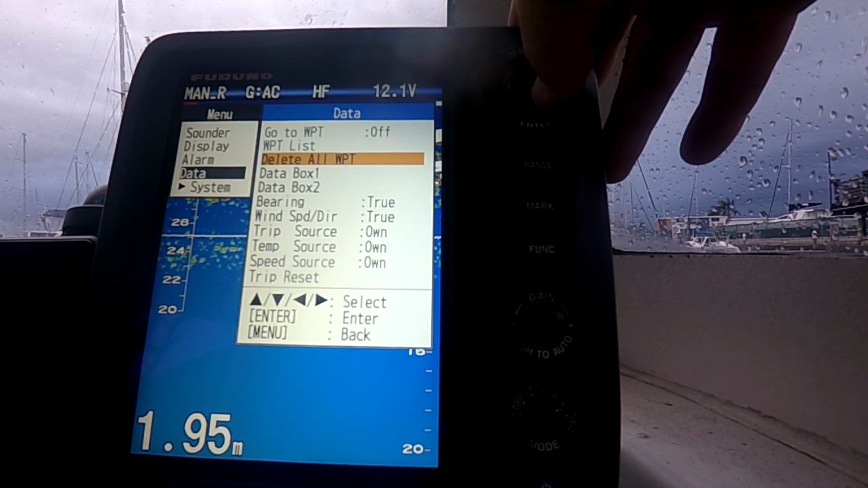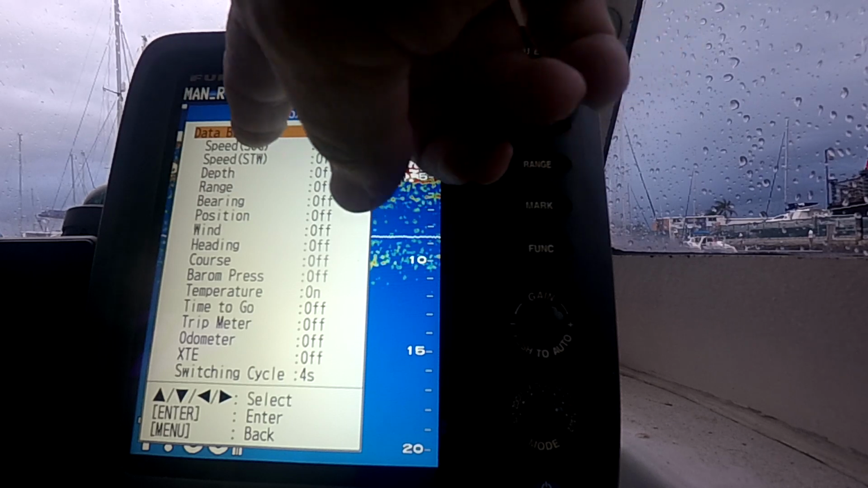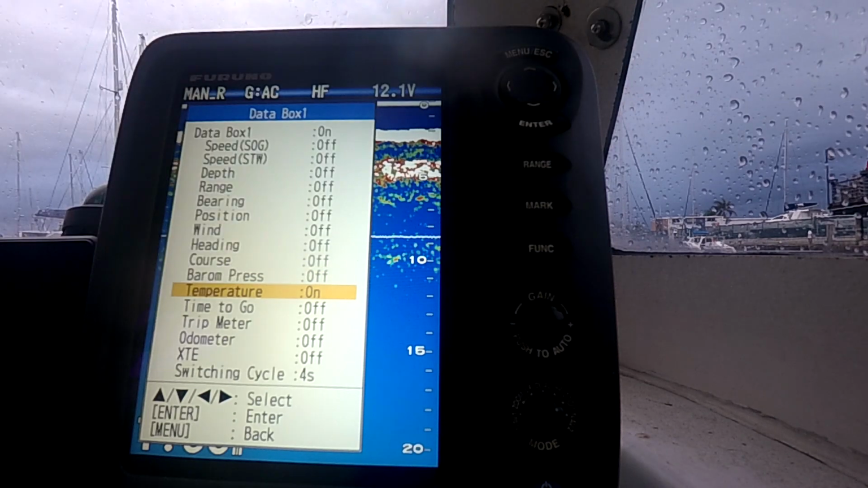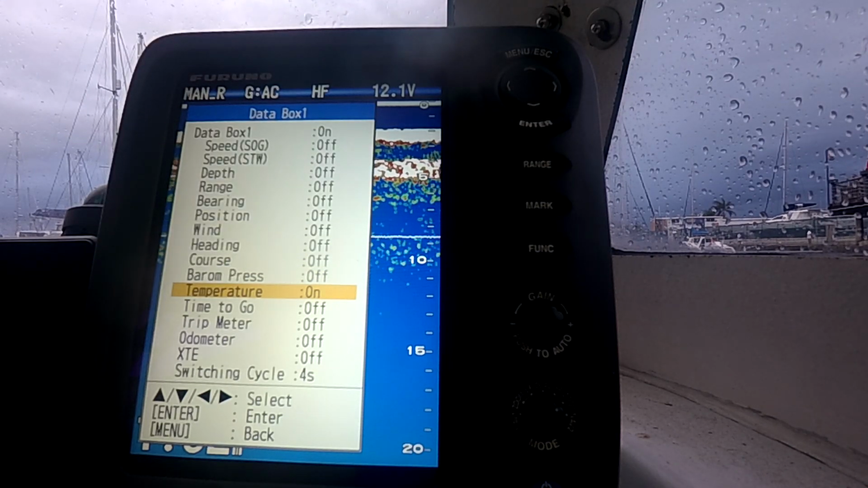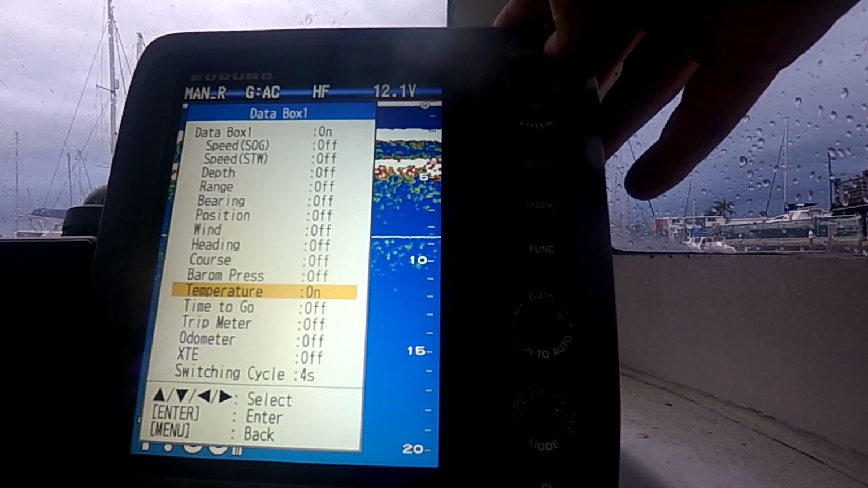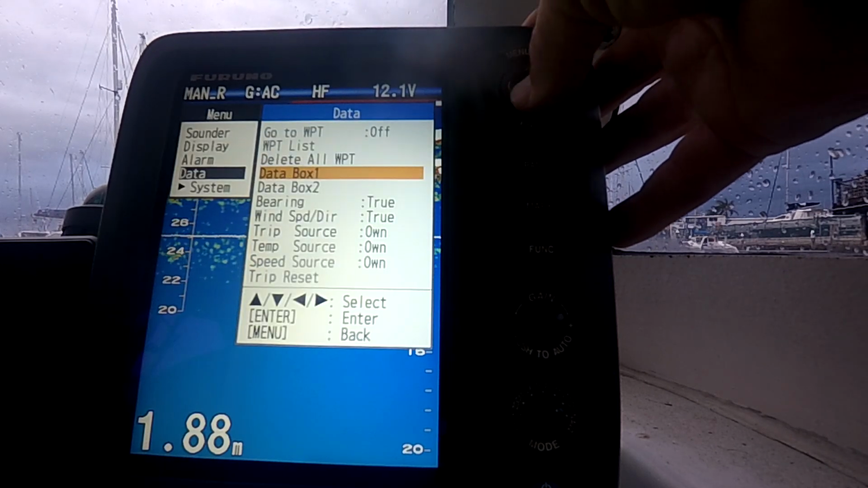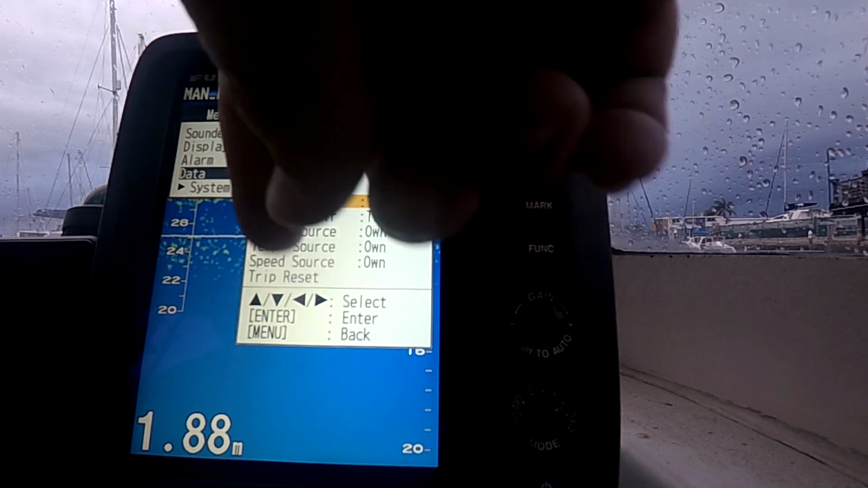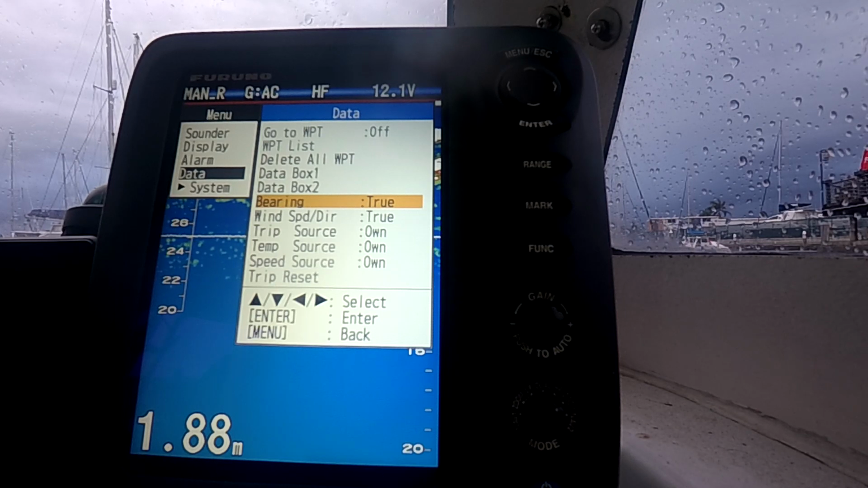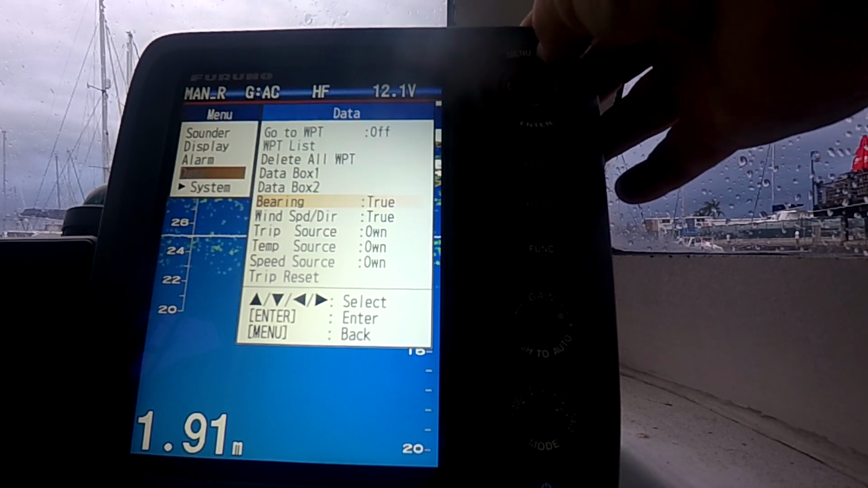Data. So I do have my data box on 1. So data box on, and then you go down here and I've got temperature on there. But if you linked the Furuno to a plotter, you would then potentially get all this other information which you could then display on the screen. So anyway, I've just got temperature on. There's your data box 2, where you get all your information from. Like if you had a trijuicer, you could get the paddle wheel speed, etc. Or you've got other temperature probes or whatever.